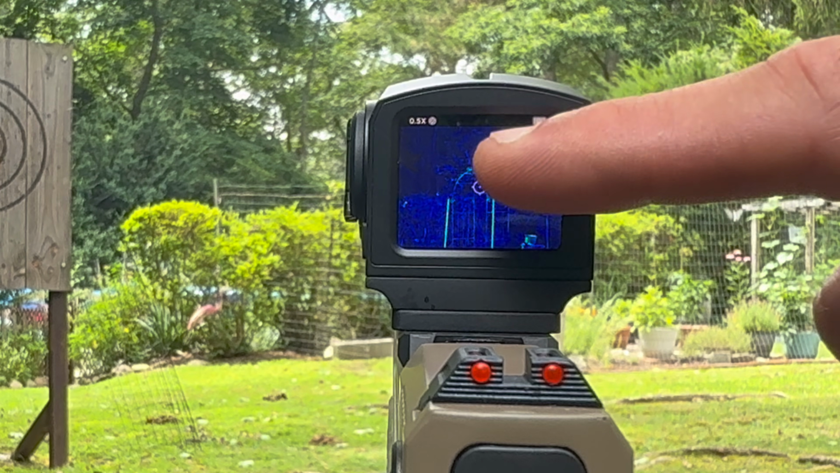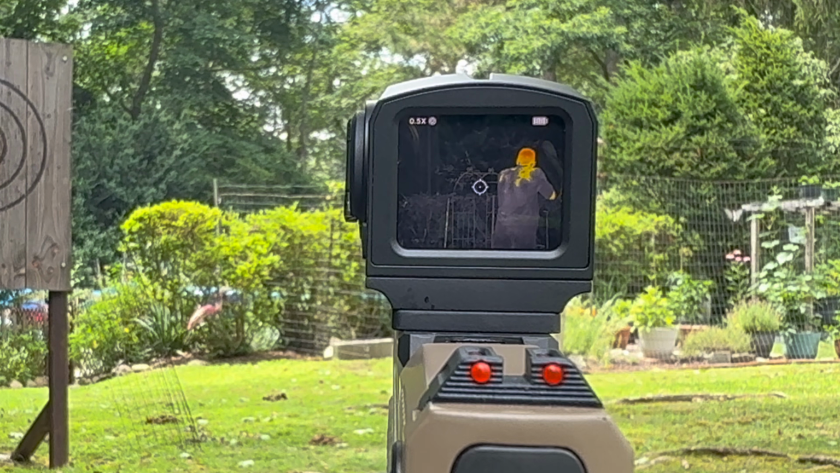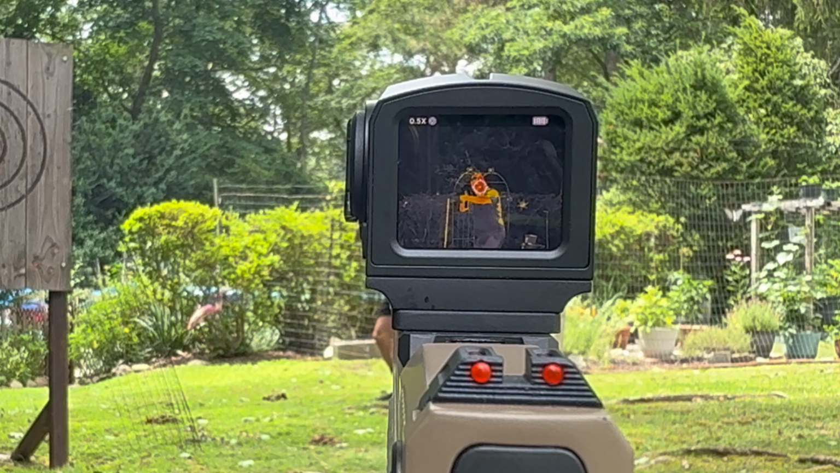And then if we go ahead and switch it off to the next variant, you should be able to see again it picking up my heat signature no problem. I'm not behind any bushes or anything like that. We'll test that in just a second.